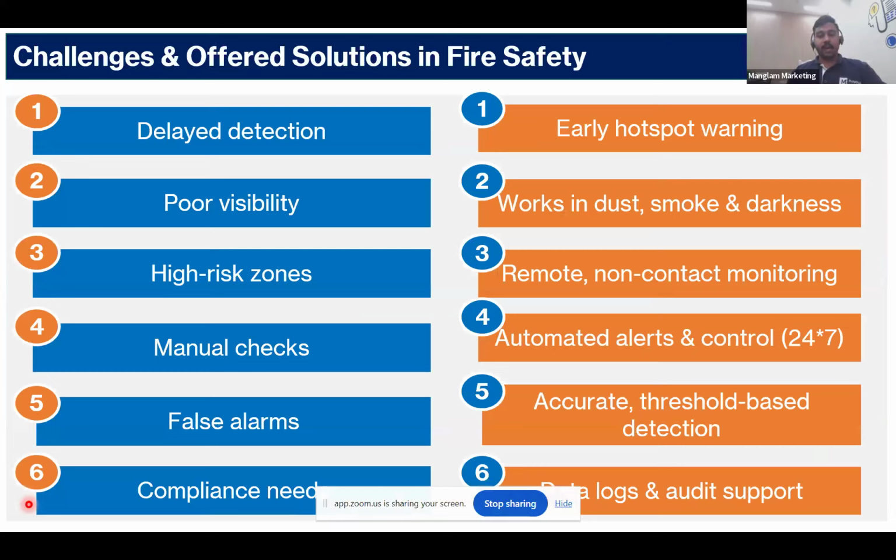But we see industrial fire detection faces some challenges like delayed detection, poor visibility at high-risk zones, manual checks, false alarms, and of course compliance needs. We nullify this with our early hotspot warnings. We can penetrate through dust, smoke, and darkness, with remote non-contact monitoring 24/7, accurate threshold-based detection, and data logging and audit support.